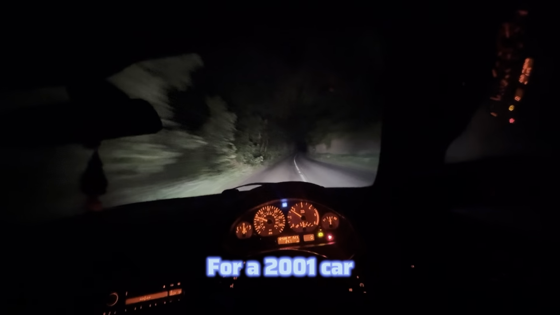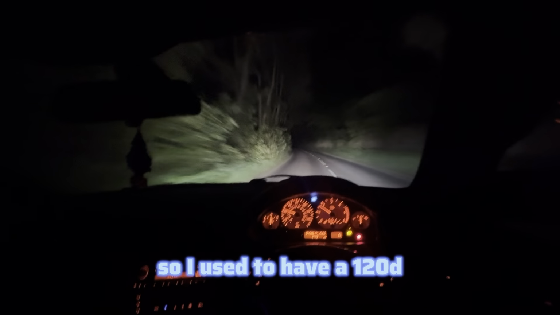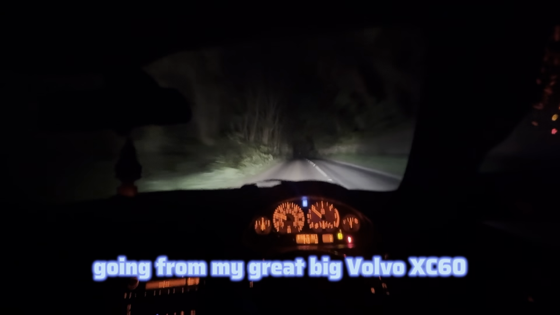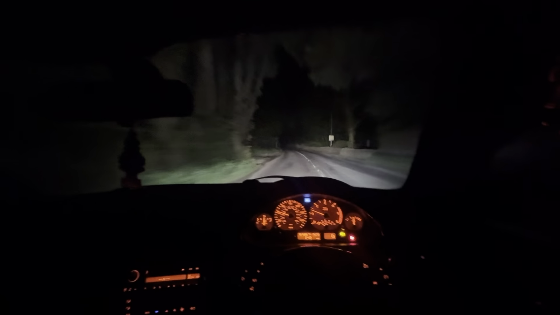For a 2001 car, I just love BMWs in general. I used to have a 120D, but yeah, I just love this car. It's a big step from going from my great big Volvo XC60. It's all leather interior. It's got heated seats.